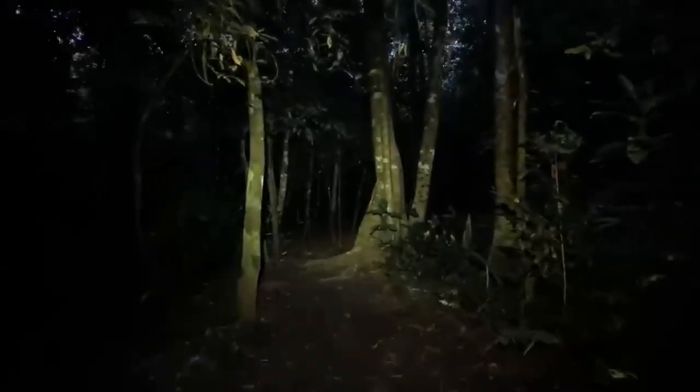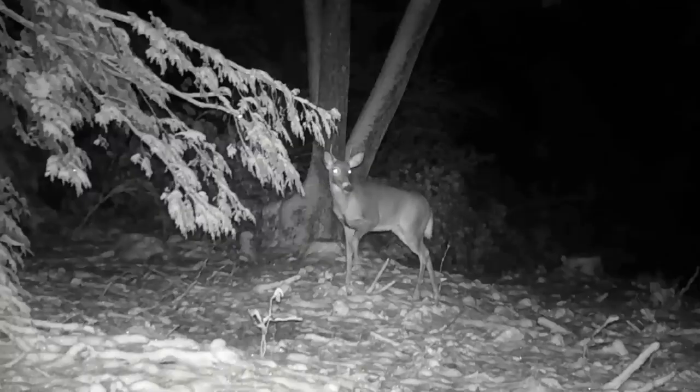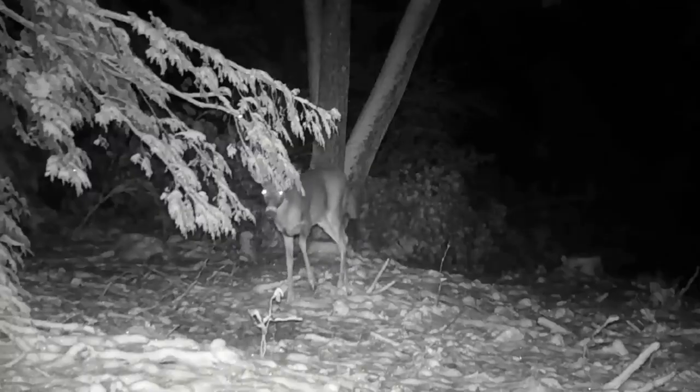But this next one is almost out of this world. No one has ever seen something like this. A UFO abducting deer. It's actually pretty common to capture a deer on a trail camera, but something very odd was occurring. It's one of those things where you have to see it to believe it.